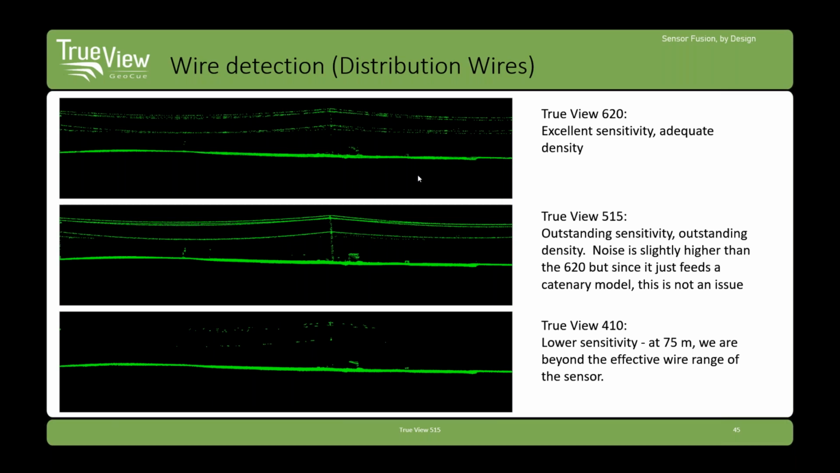And of course, the 620 is a lower frequency scanner than these others. If you look at the bottom image, the TrueView 410, then you see that I've got a few wire hits. And so if I brought this down below 75 meters, I'd start picking these wires up. And we tell you guys with the 410, this is not the best system for wires.